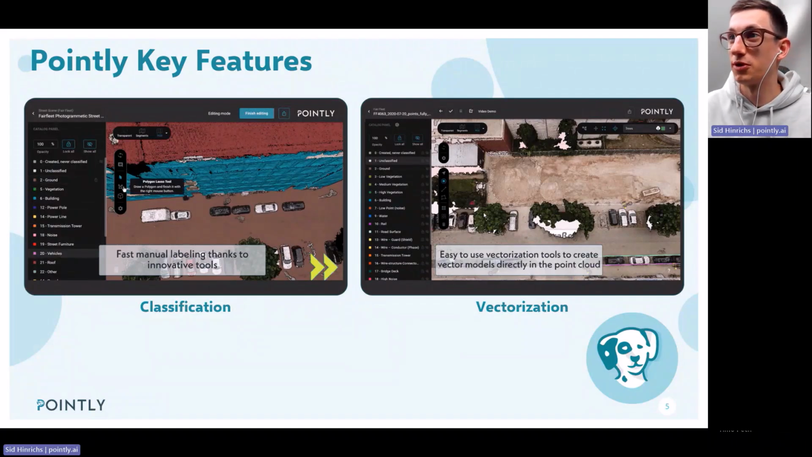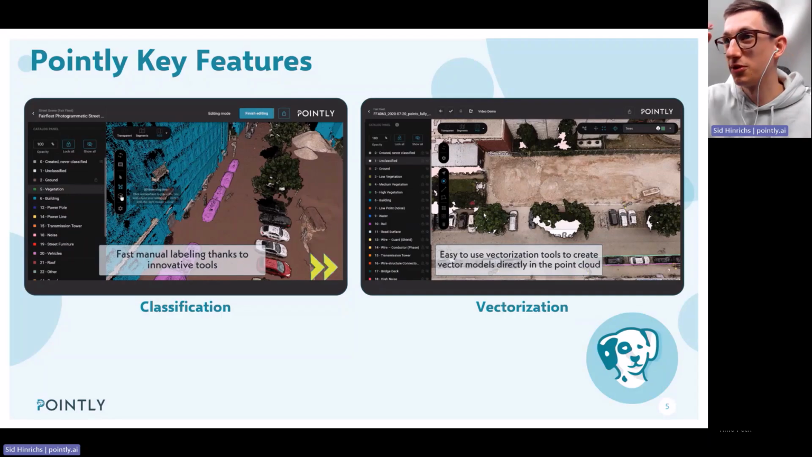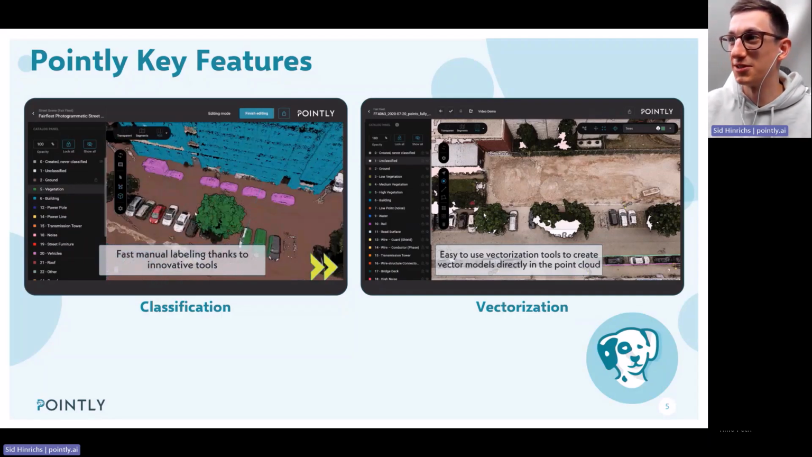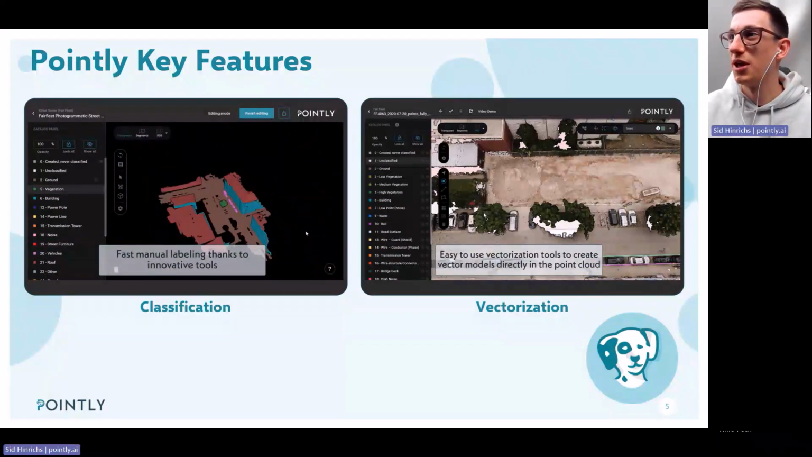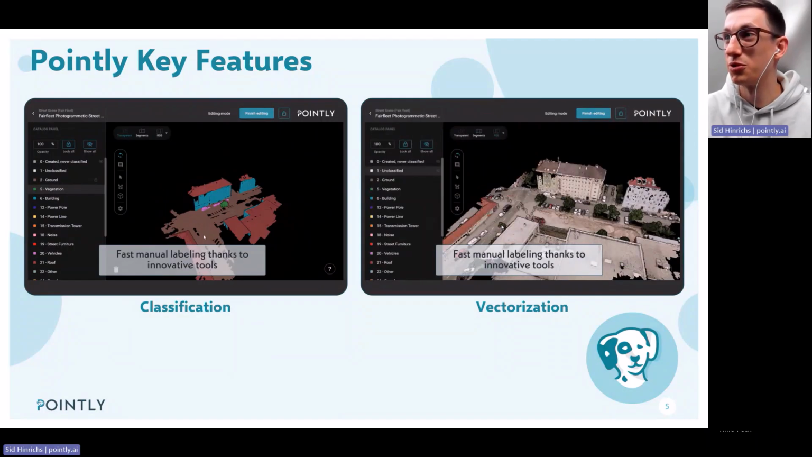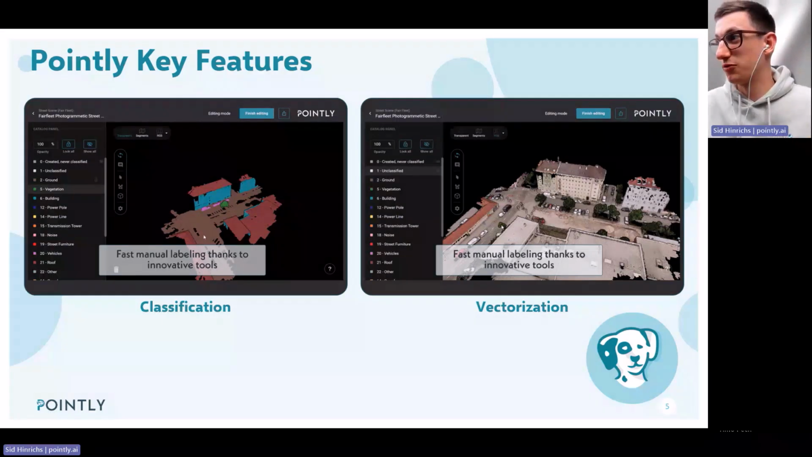So we have different classification tools. We can draw polygons. We can create 3D bounding boxes to do classification. So those are like the classical segmentation tools. But we also have this cluster approach where we can quickly, like with a magic wand, click on an object and a big part of a project will be classified. So it really speeds up this manual classification workflow.